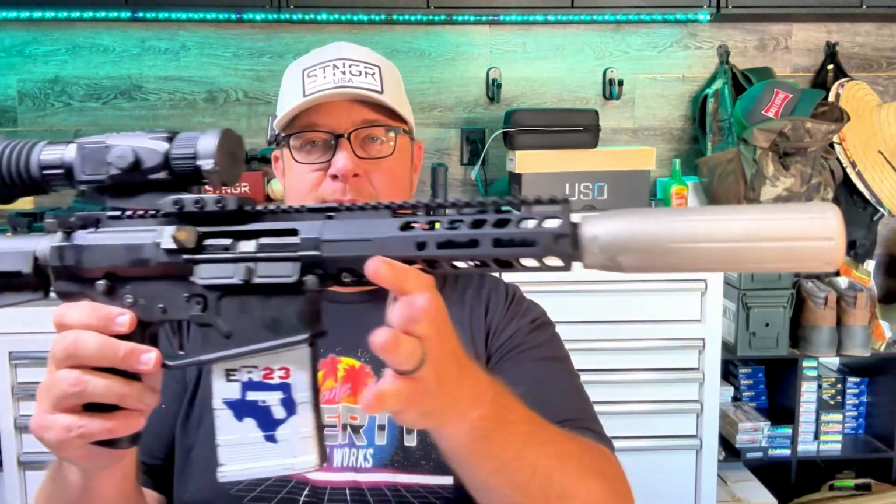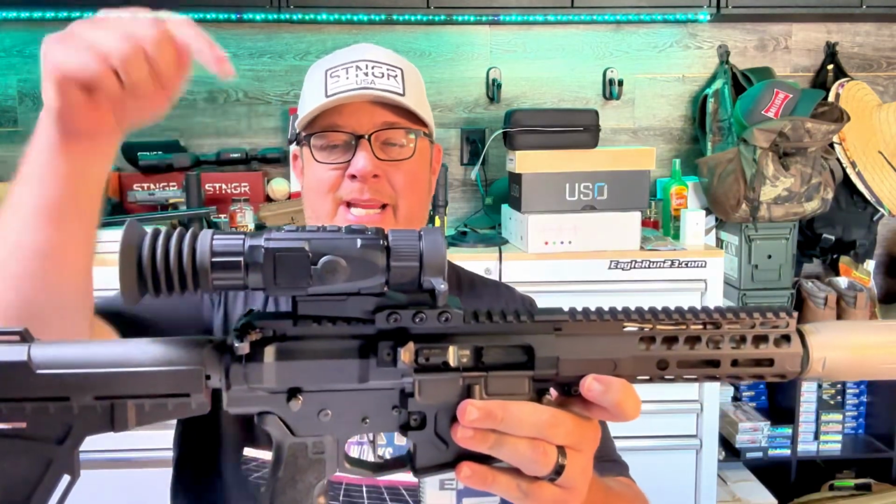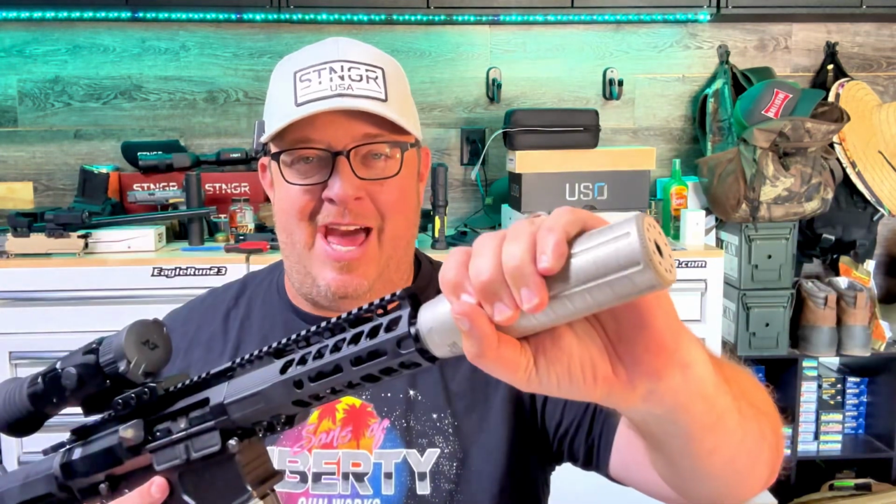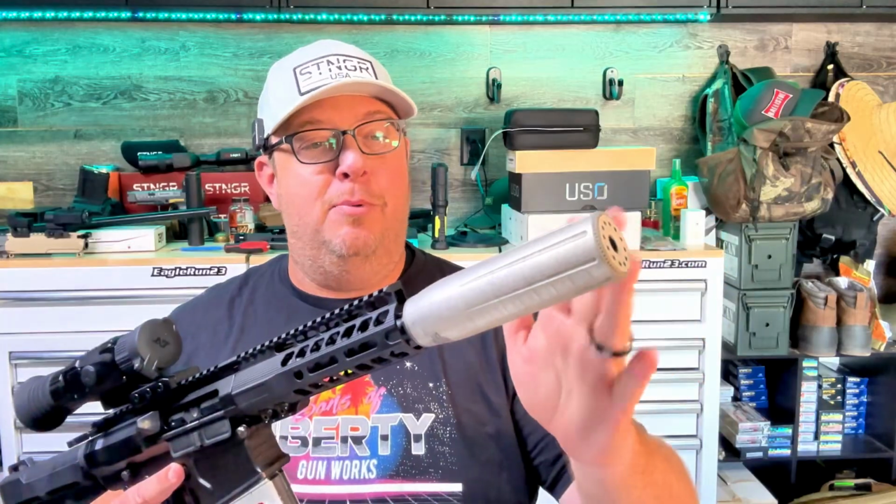But we've been neglecting our beloved 8.6 Blackout. This is my SLR Rifleworks with a Faxon barrel. We've got the DNT Hydra up top, of course, a Dye-Free Company grip. Stealth Additive Works has a prototype 8.6 Blackout suppressor that works really well.